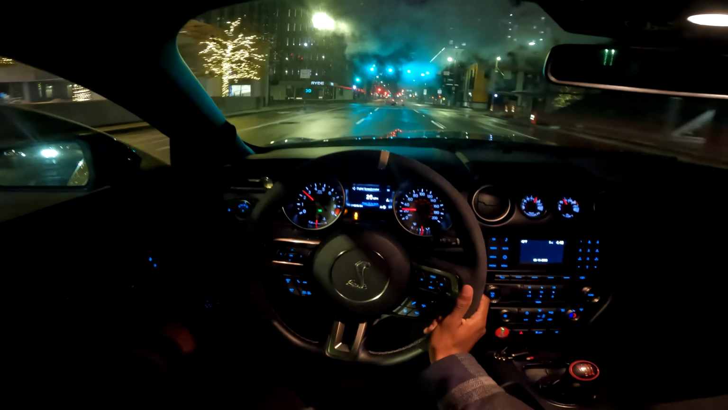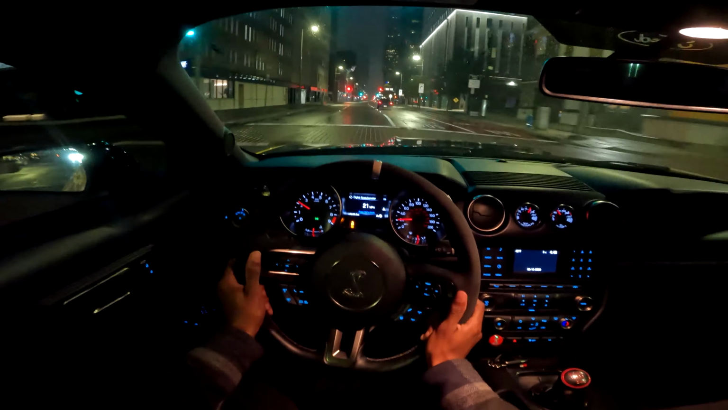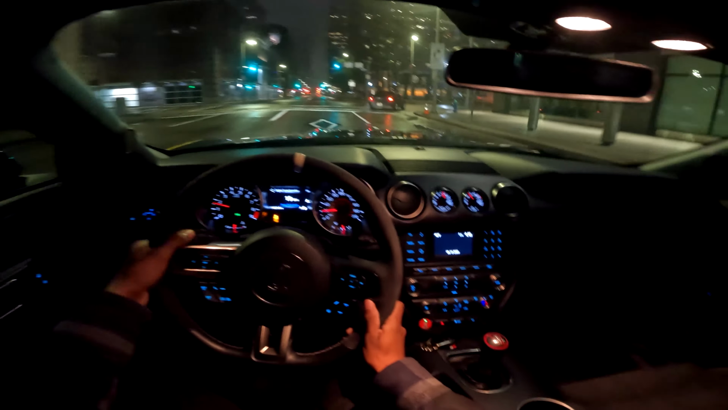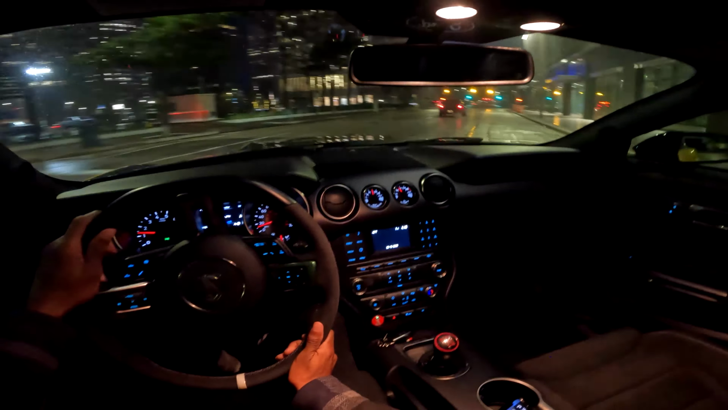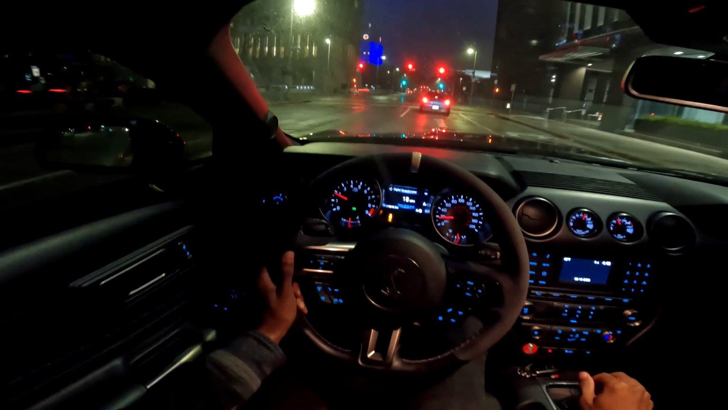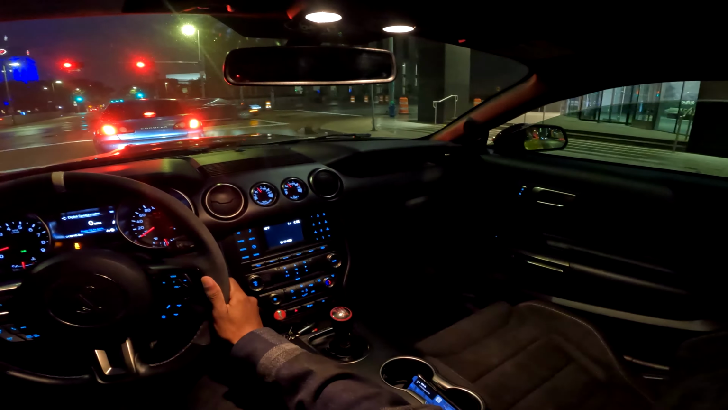Driving in the wrong lane. Well, I think your boy's about to head home, because I didn't realize it was this bad out here in Houston. This weather sucks. It's wet as hell.